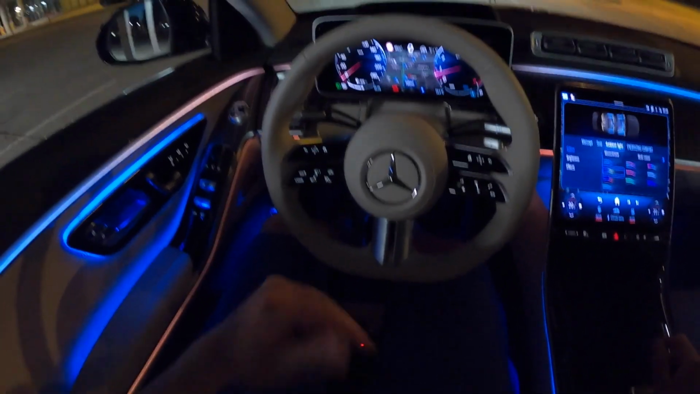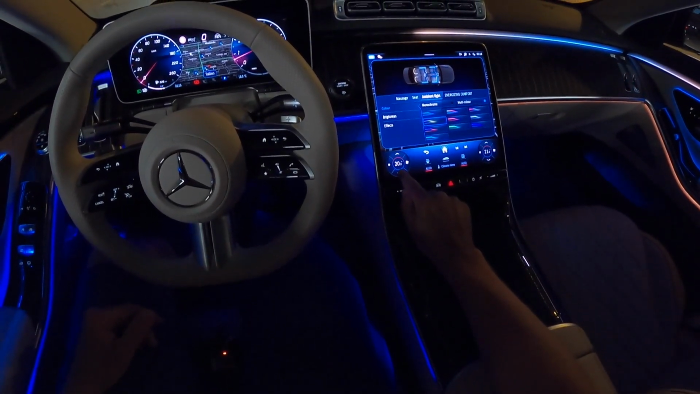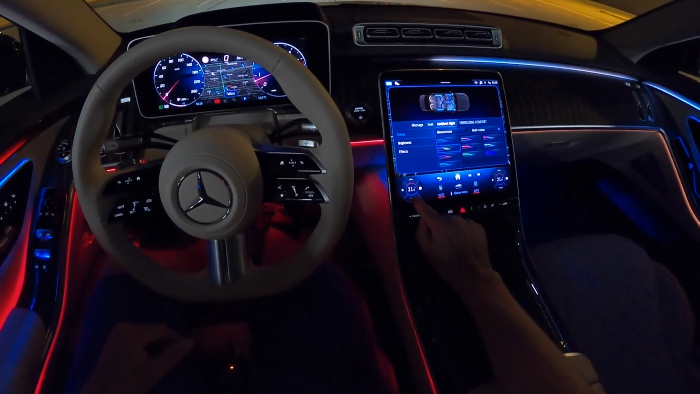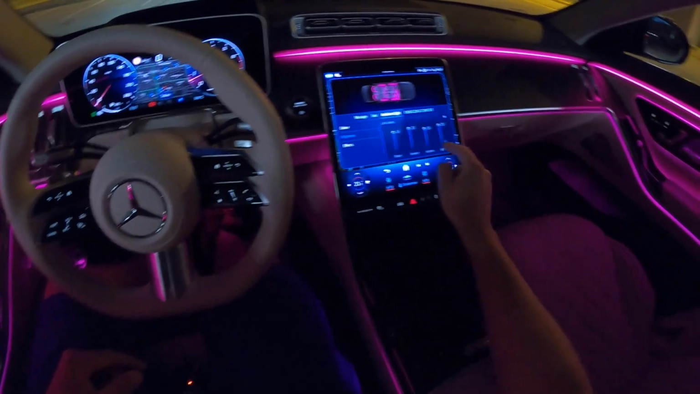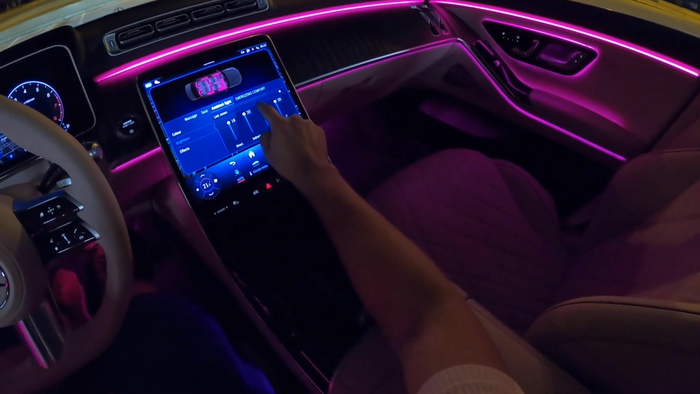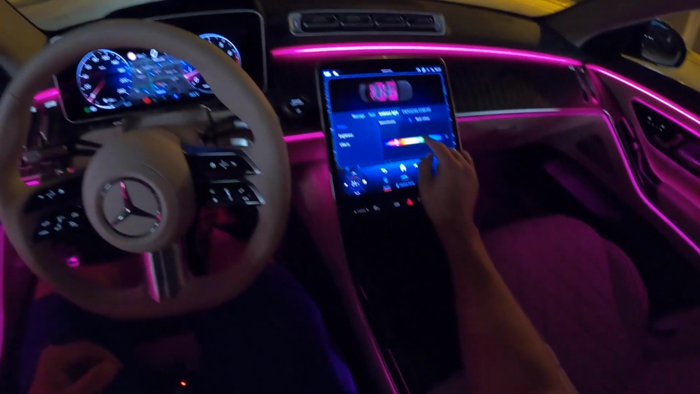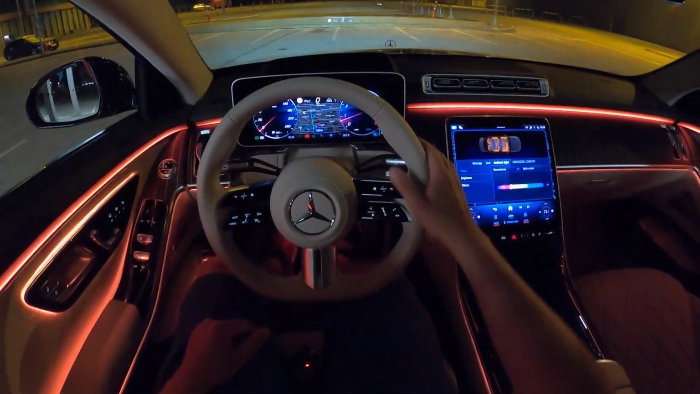Yeah, and this one has also the dynamic ambient light, which means when I change the temperature, you can see those lines. The monochrome seems to be brighter, and yeah, you can also change this brightness and stuff. And it's the demonstrator, so everything is on full blast. Okay, I don't like this pink tone. Oh, this is nice. Alright, let's roll.